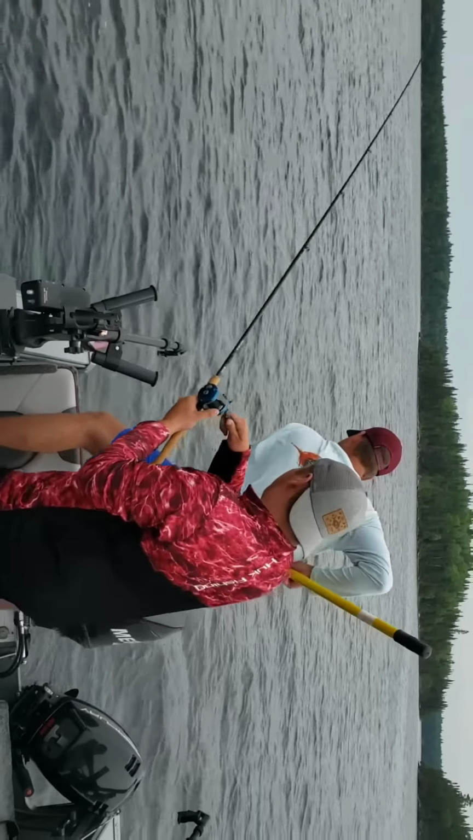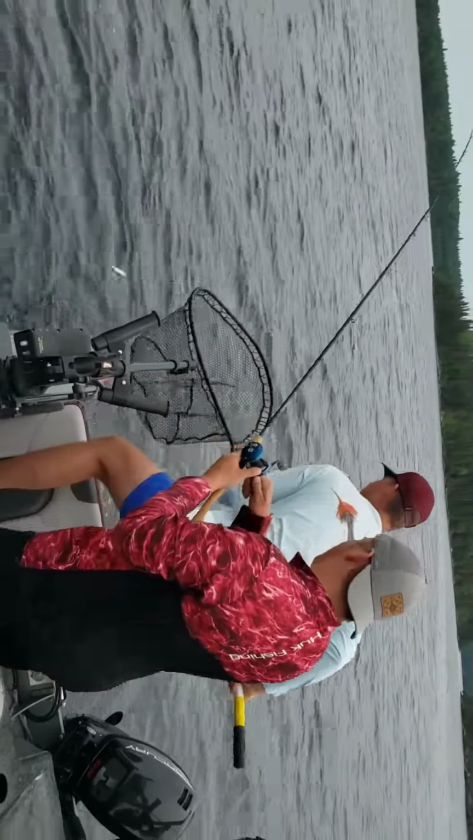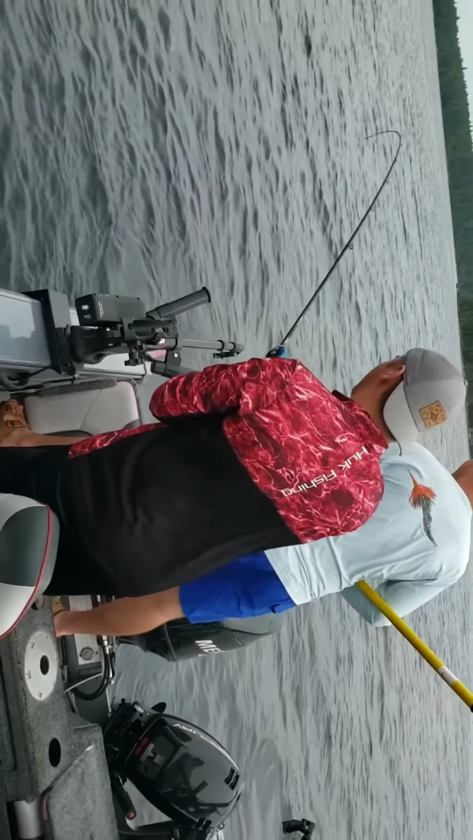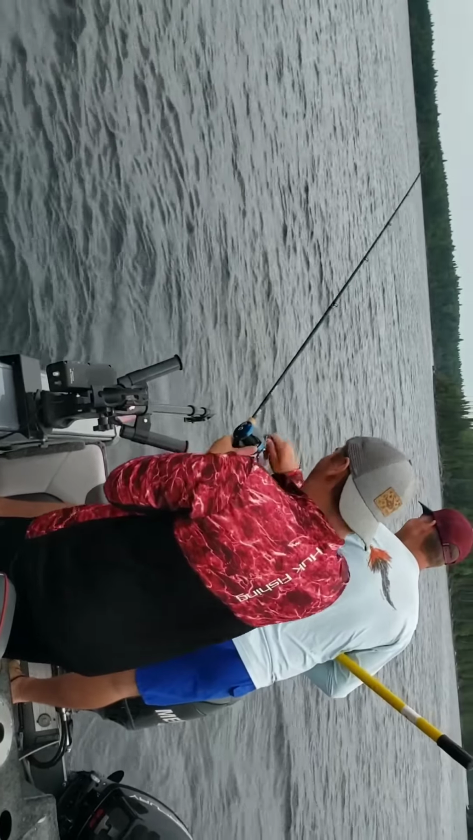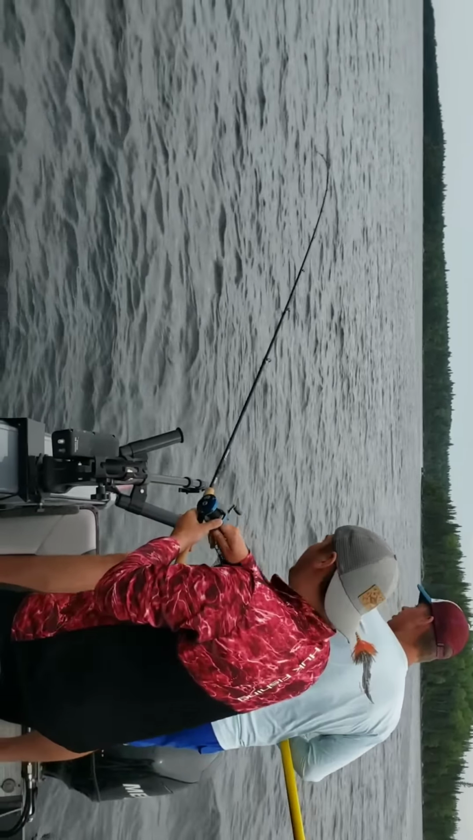Yeah, keep him out of the motor. Go left a little. What happened? Okay, keep going, keep going. What happened? He hit it again? I seen the sucker. Oh, okay.